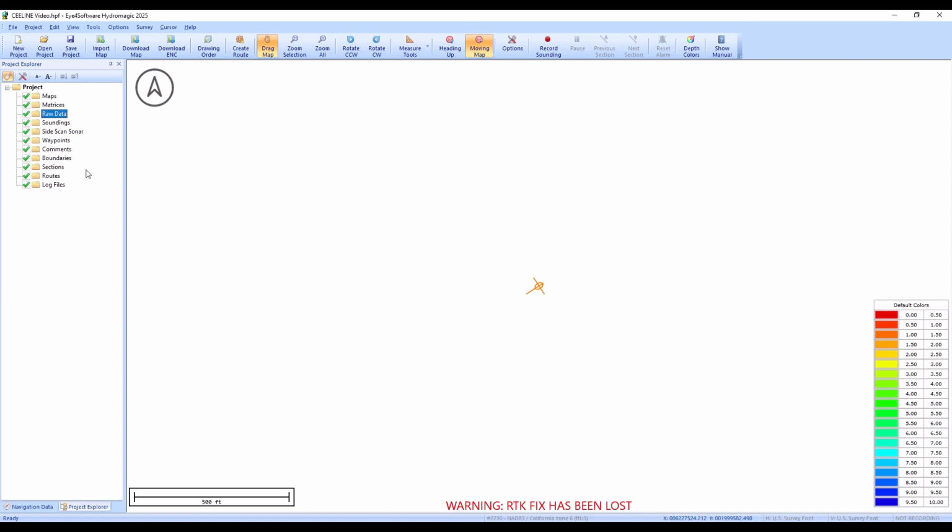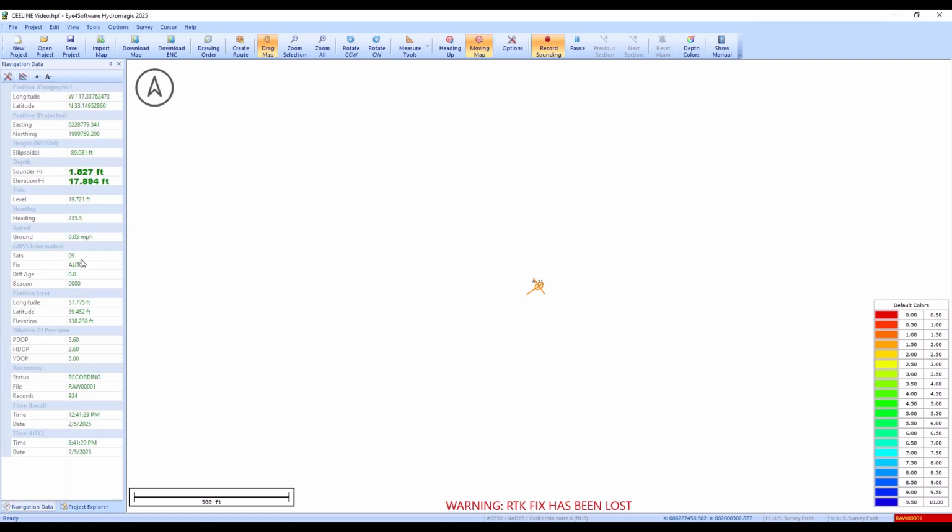we see our raw data folder here. So as soon as we press record sounding, it's going to start recording, and we're going to see down in the bottom right, we'll see this red raw 00001 indication, and also we'll see the raw 1 file started over here under the raw data folder, and on the navigation data we should see here recording and the number of